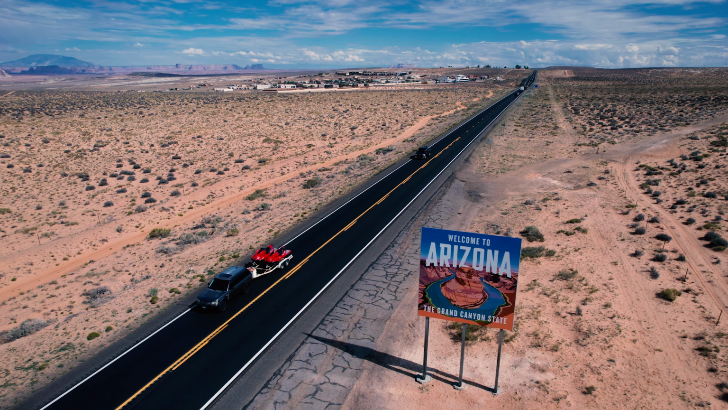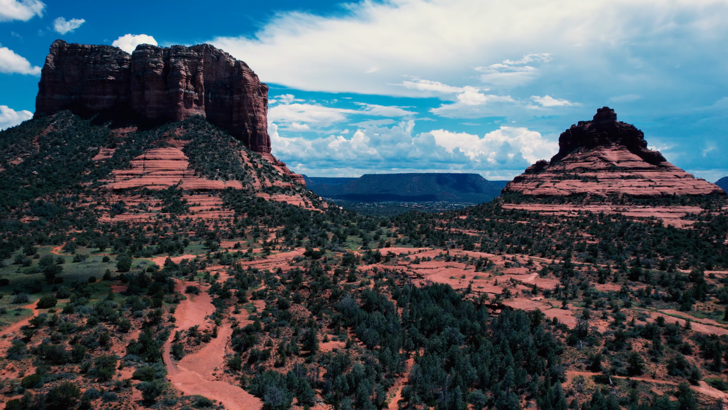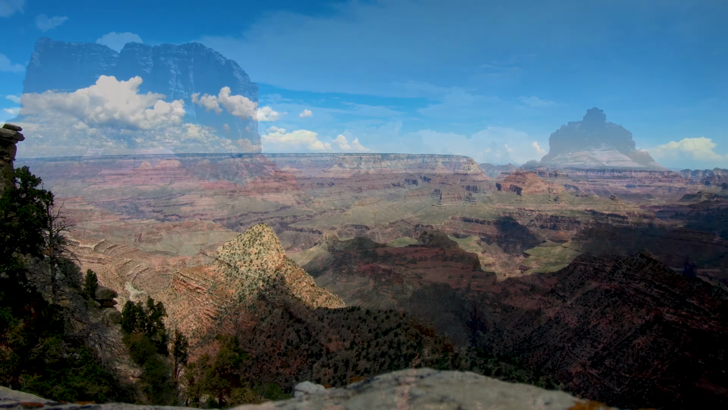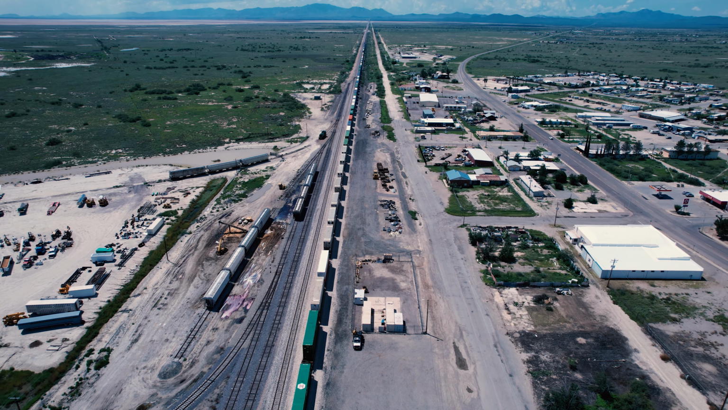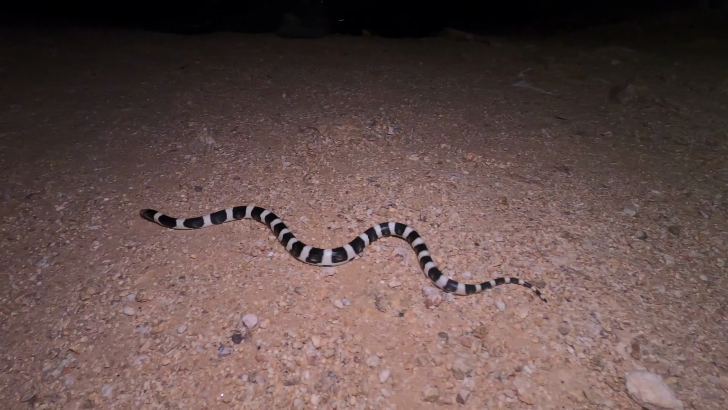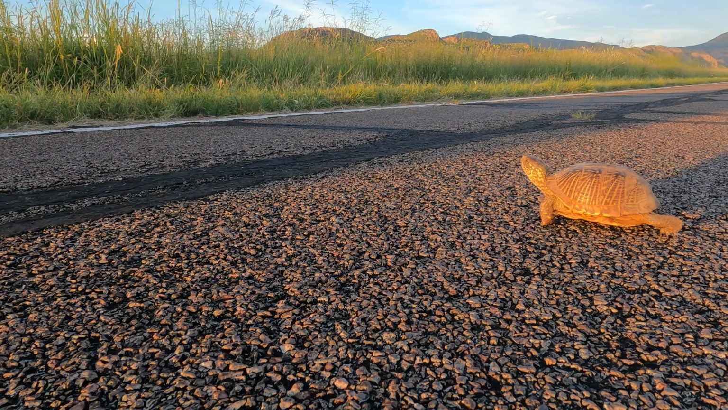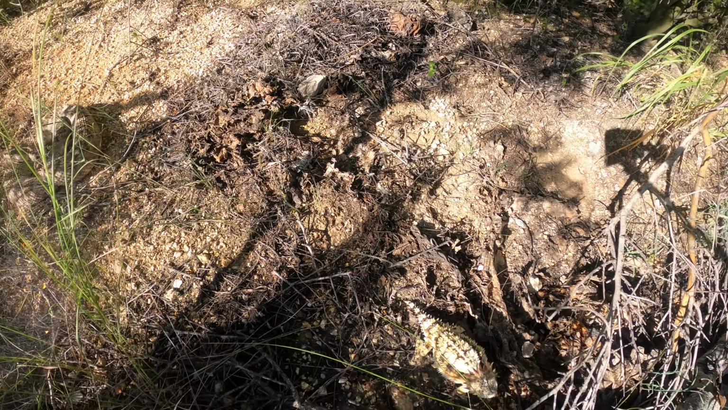In August of 2022, our family had the chance to visit Arizona. In addition to taking in the incredible scenery, especially in Sedona and the Grand Canyon, we also had the opportunity to explore the southeastern part of the state in search of herps with my friend Matt, who also acted as our guide. This was an awesome conclusion to such an unforgettable week.